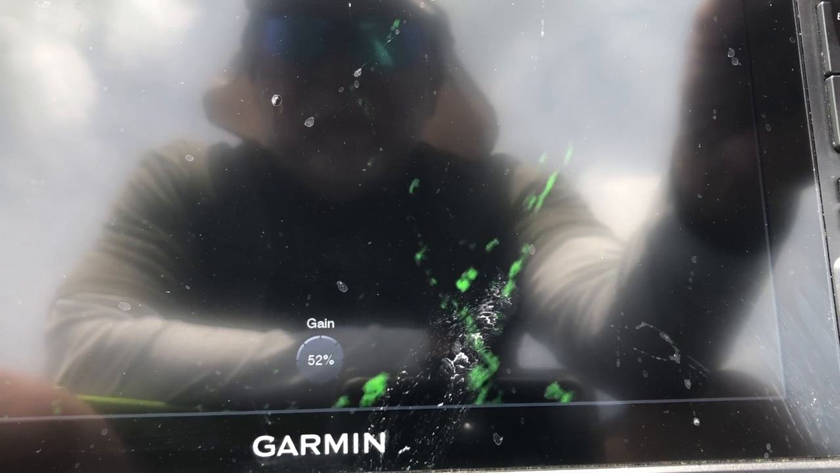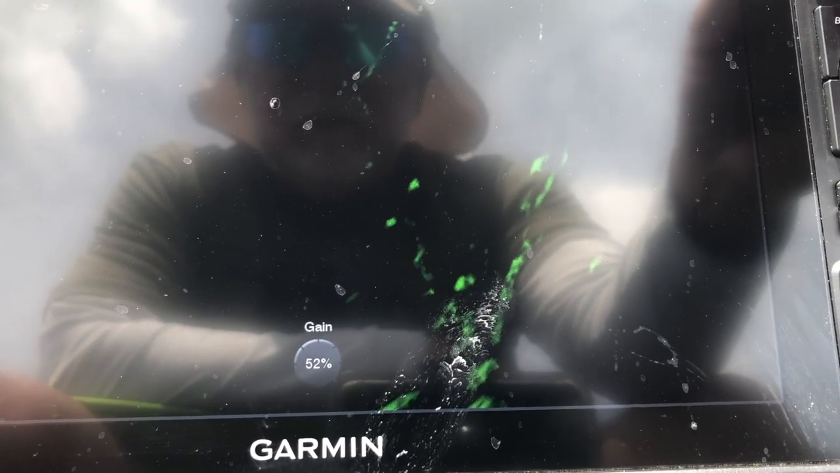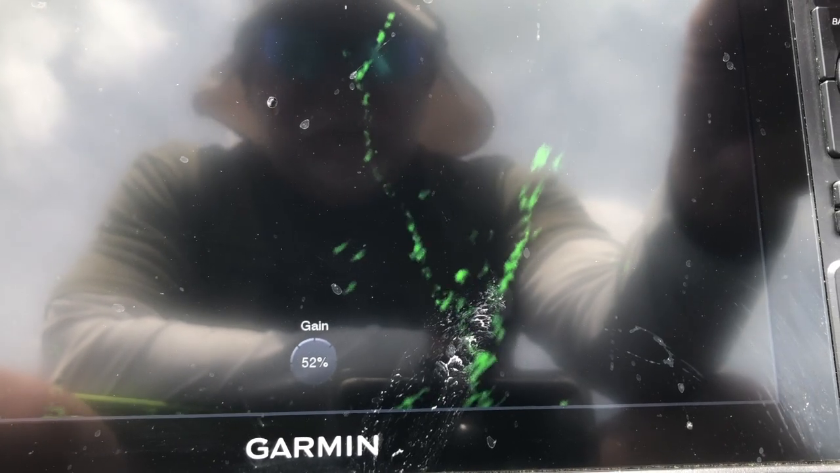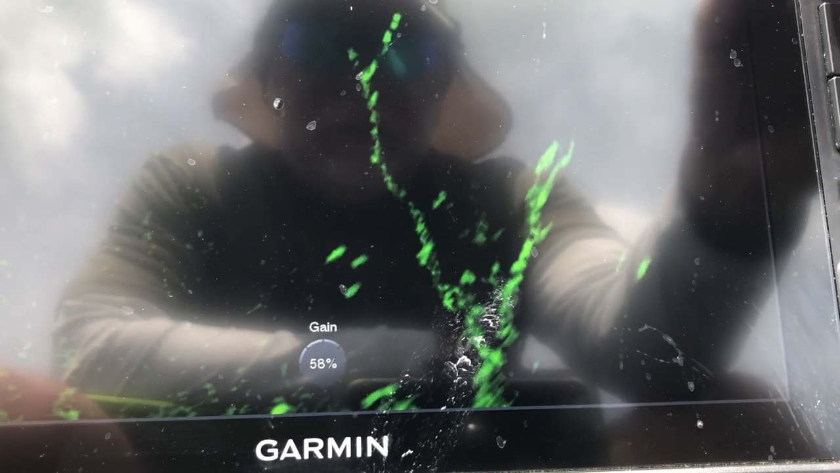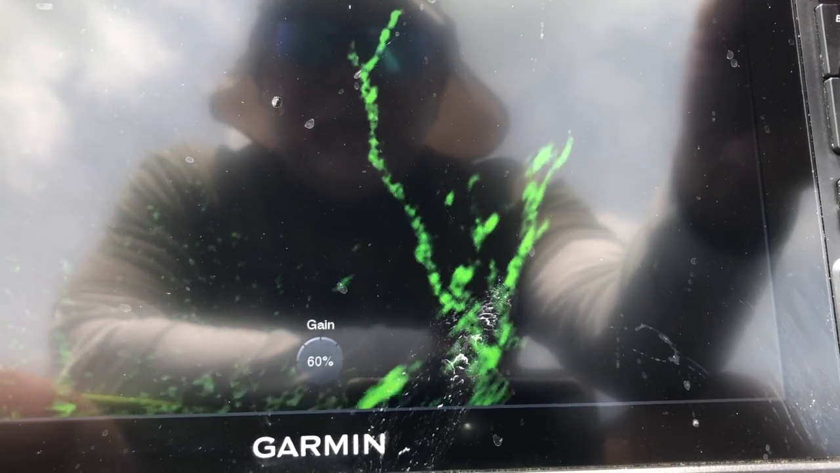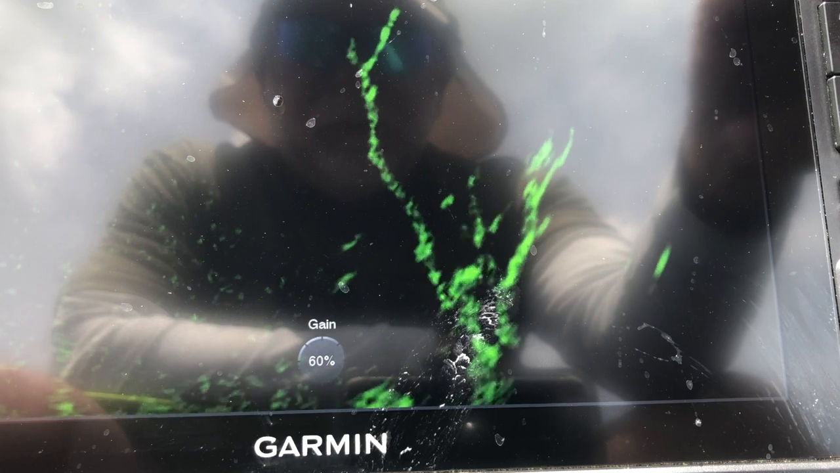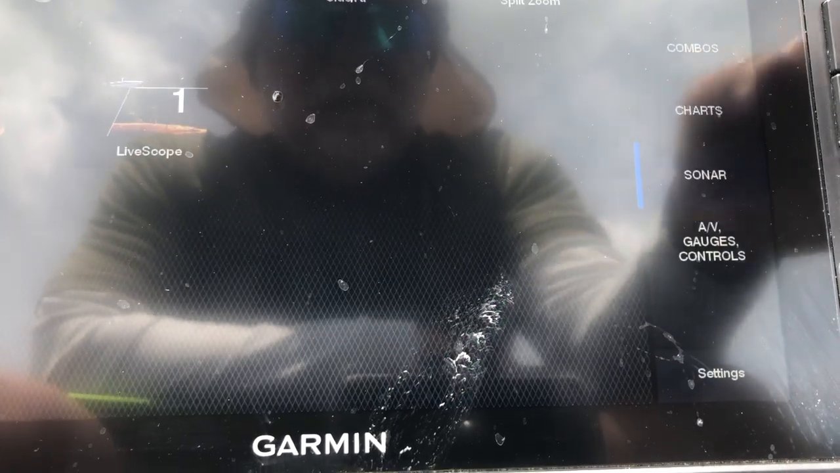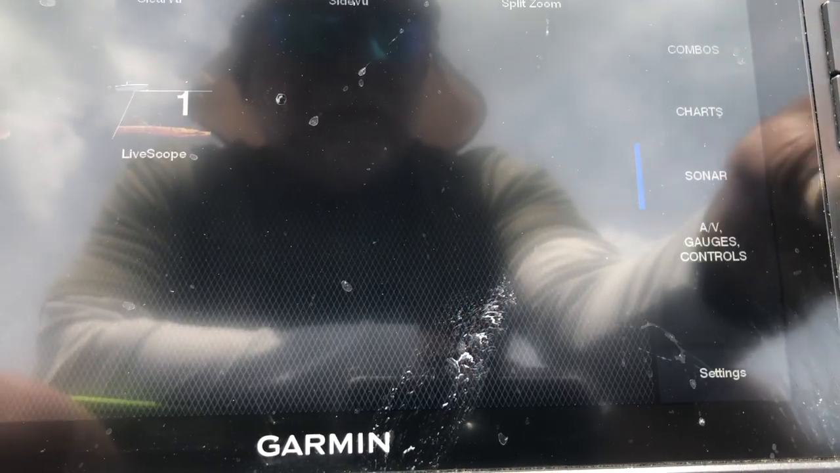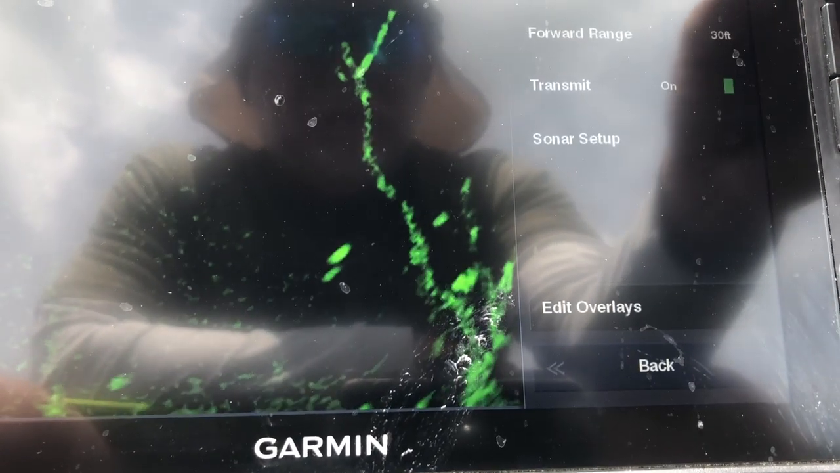I can bring that gain back. You see the tree, kind of watch the size of the tree there. That's 59, so I'm probably going to leave it right there on about 60. But let's see, sonar, I don't want that. Let's go back to here, menu.